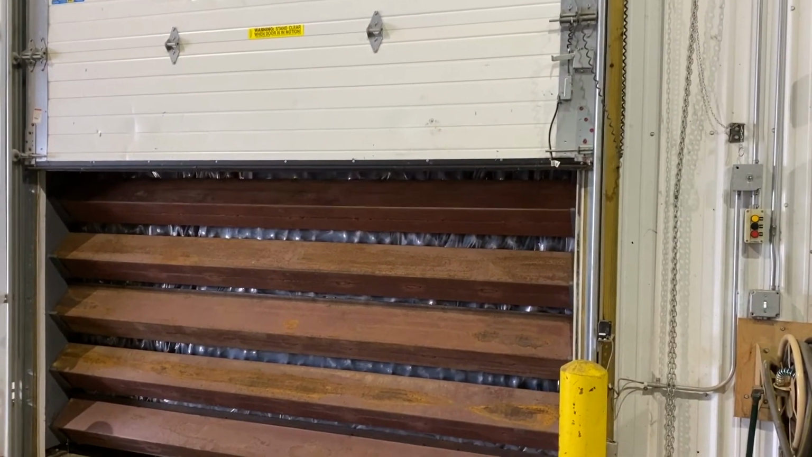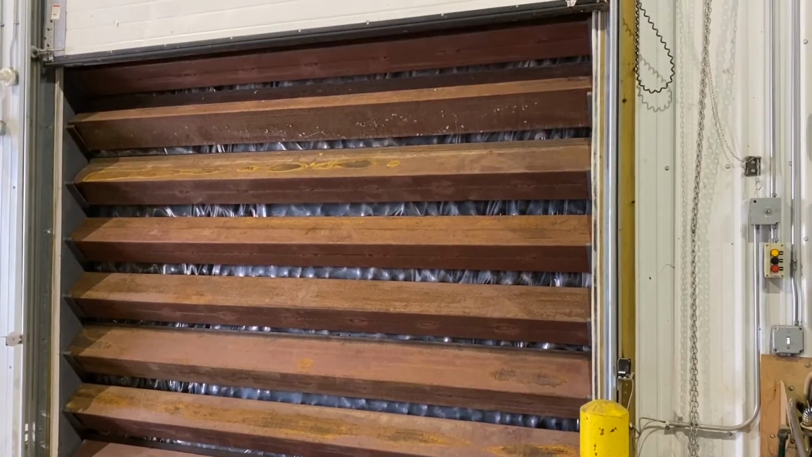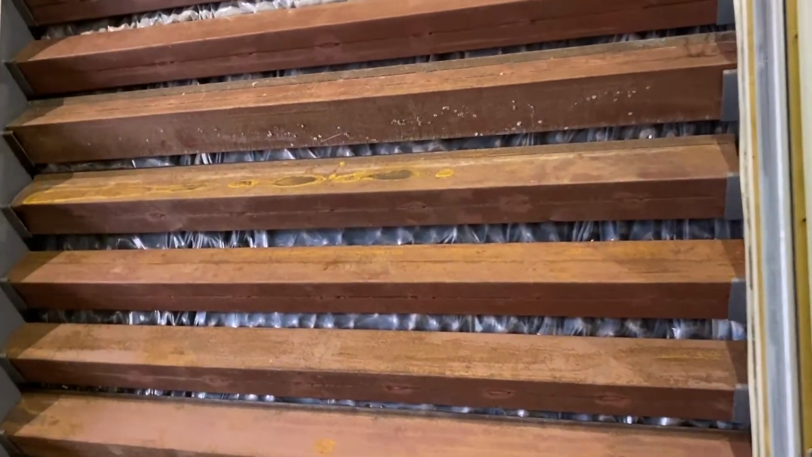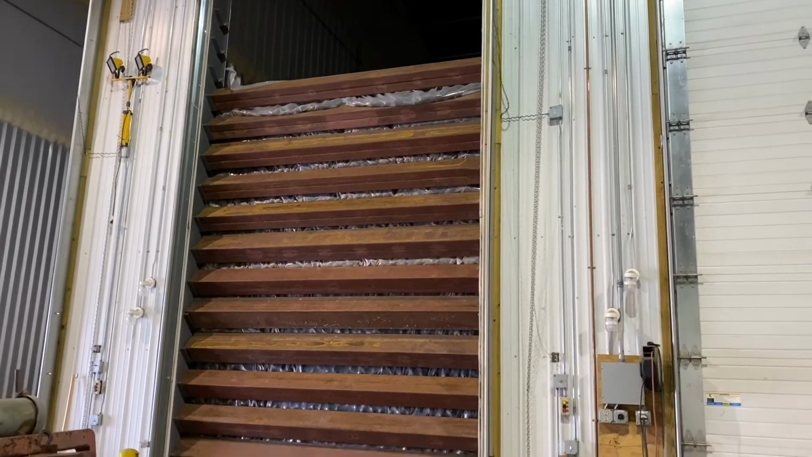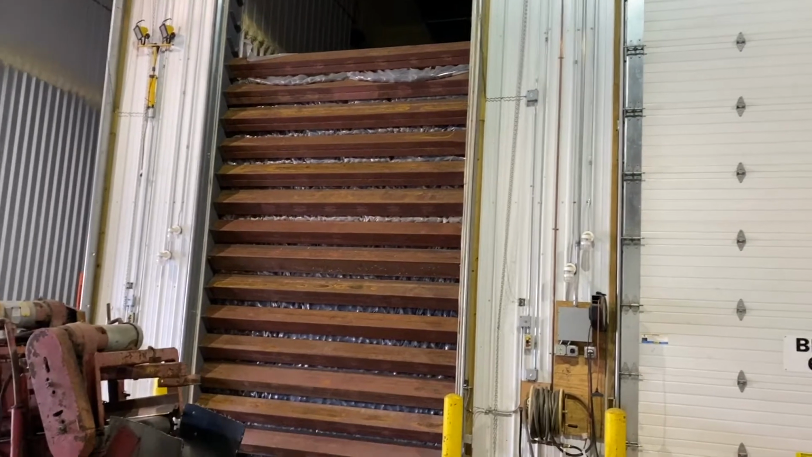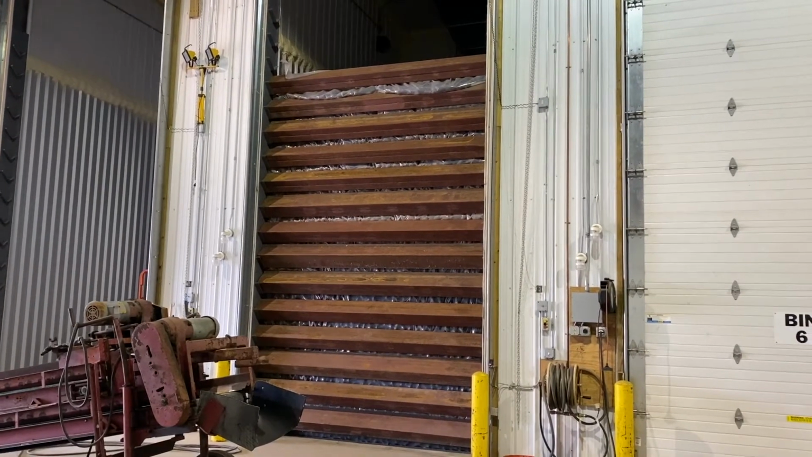We can see the wooden stakes lined up in front of the pile, and inside the wooden stakes and the wrap, we have those Russet Burbank potatoes. The top of the pile is 12 feet high, compared to 18 feet high in commercial storage facilities.